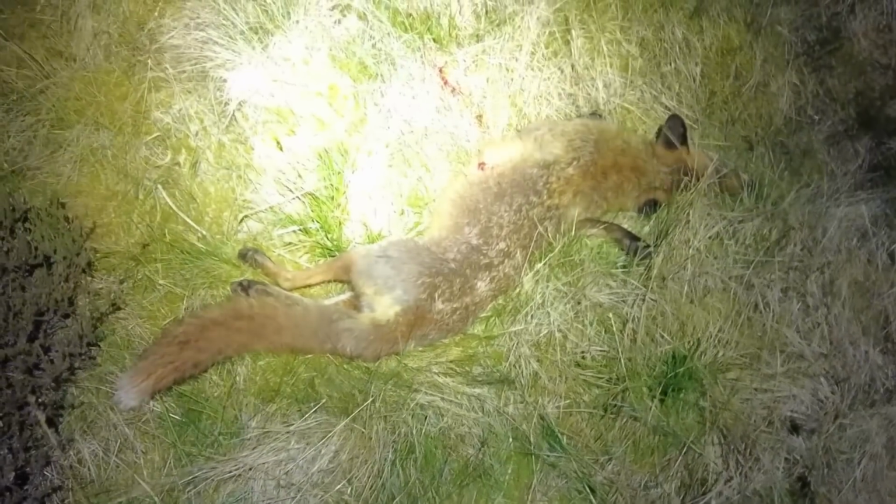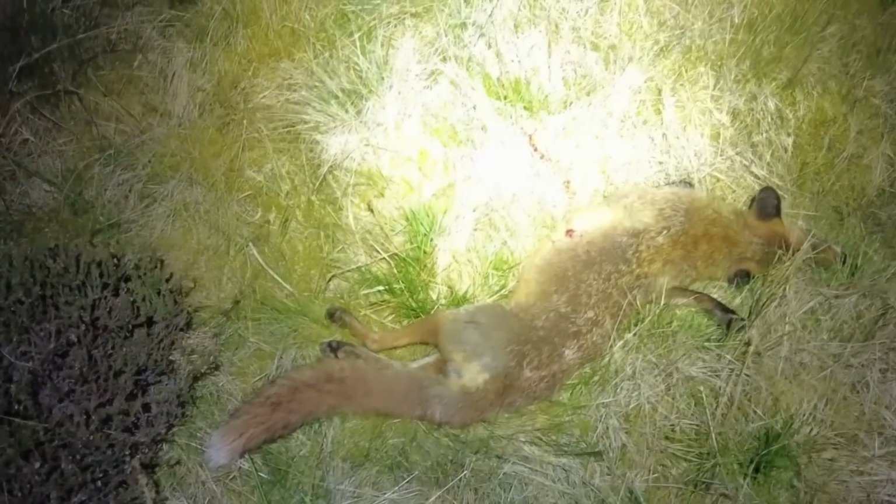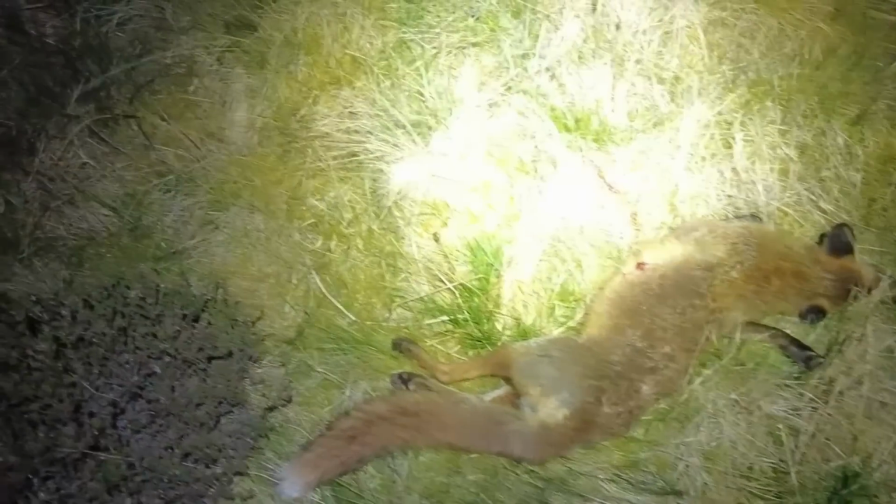So she came into the call. And we have to make our way back with her. Pretty bad terrain, I've got to say.